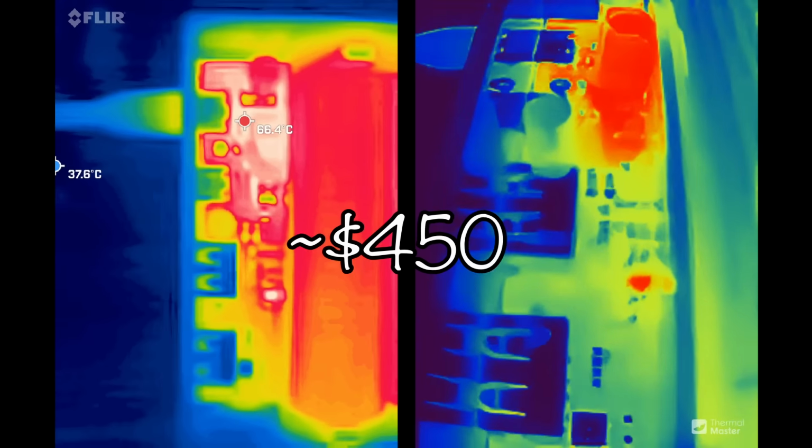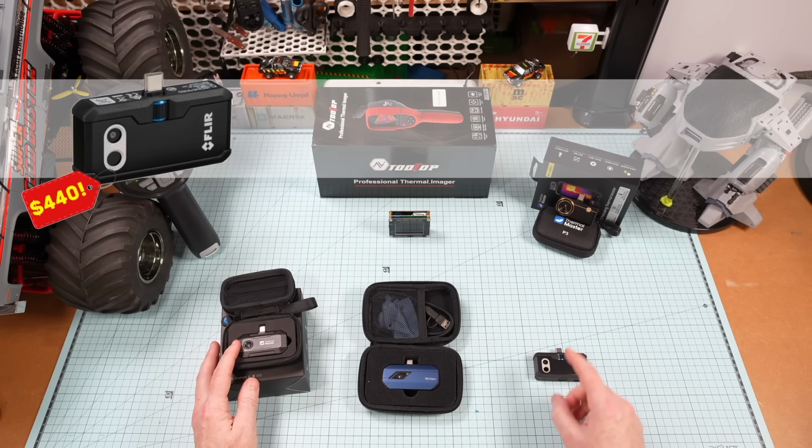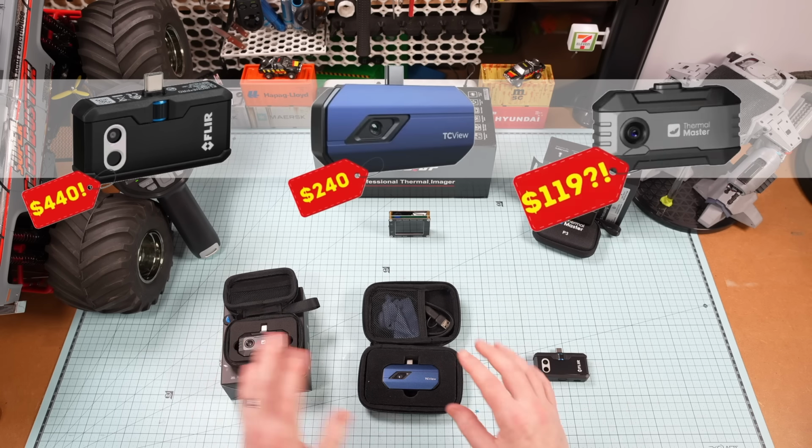Cheap and Cheerful, and today it's my ultimate guide to cheap thermal cameras, my fourth and final video for a while, and we're going out with a bang. I've got 3 new cameras for hands-on tests, finally got a FLIR, finally got a Topdon, nearly a dozen units compared across 3 price ranges to find the best bang for your buck.